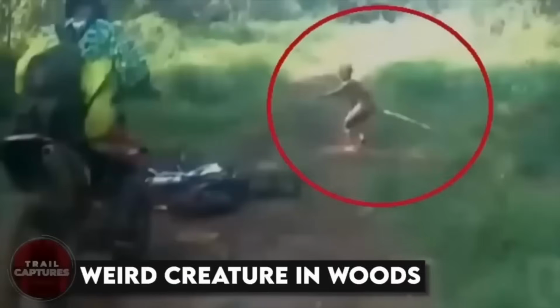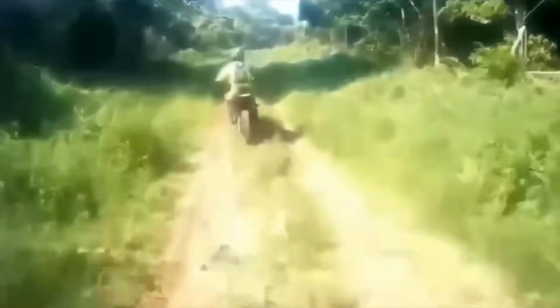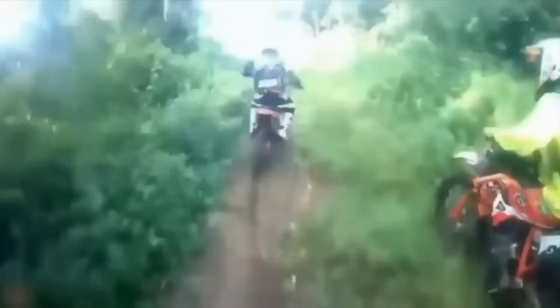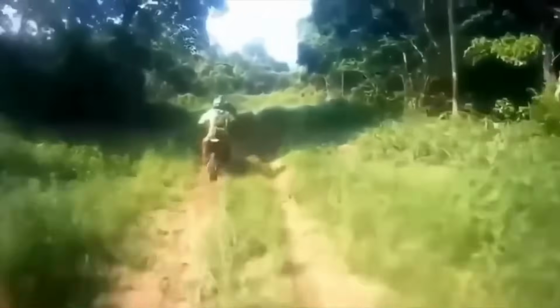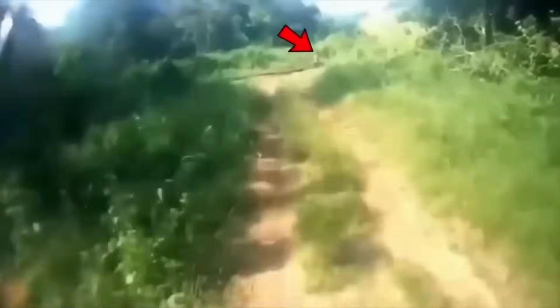Weird creature in woods. Well, on their routine bike ride along steep tracks, a group of bikers encountered a terrifying experience that would haunt them forever. As they ventured deeper into the forest, a strange humanoid creature suddenly emerged from the side of the track and quickly started running away. The sight of the creature caused one of the bikers to lose control and fall off his bike. Shocked, the biker with the camera attempted to chase after the creature, but to his surprise, it vanished into thin air, leaving him bewildered.